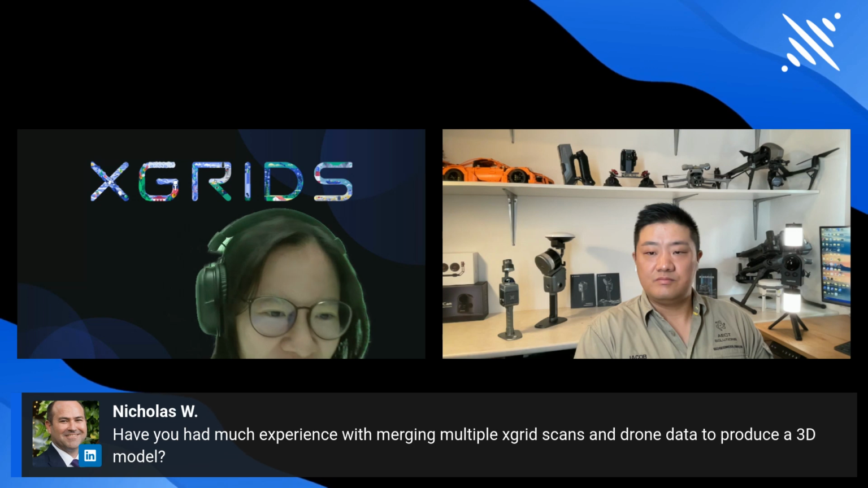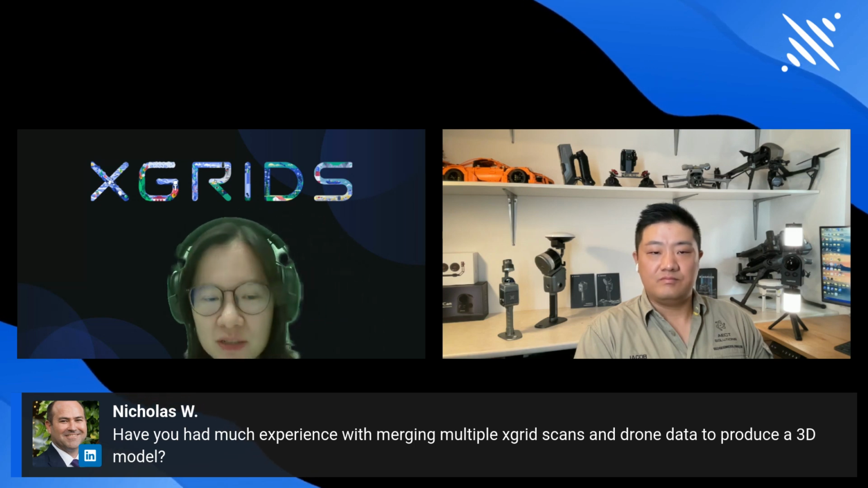Yes, and we also got questions from the comment area. After this part, we will invite all the speakers back to the stage and have a very short panel, talking about some of the questions which are very challenging. Here is the question from Nicholas: have you had much experience with merging multiple XGRIDS scans and joining data to produce a 3D model?